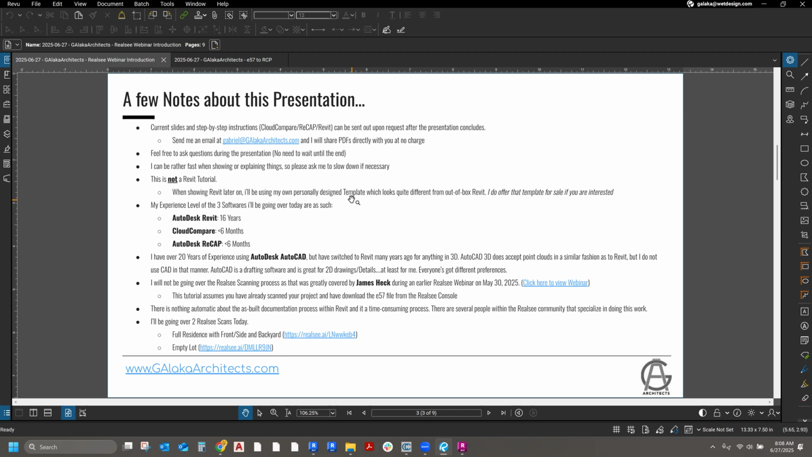Another thing is I am not going to be going over the Realsee scanning process, as that was essentially covered by James Heck about a month ago during his webinar. Again, when I send you this PDF, you can click over here to watch his webinar. This tutorial assumes that you've already scanned your project and downloaded the e57 file from the Realsee console. So you already have that file downloaded, and we can start from there.